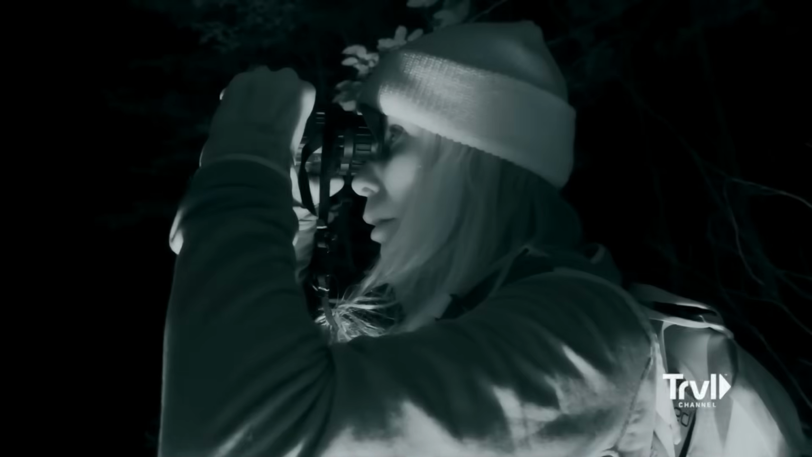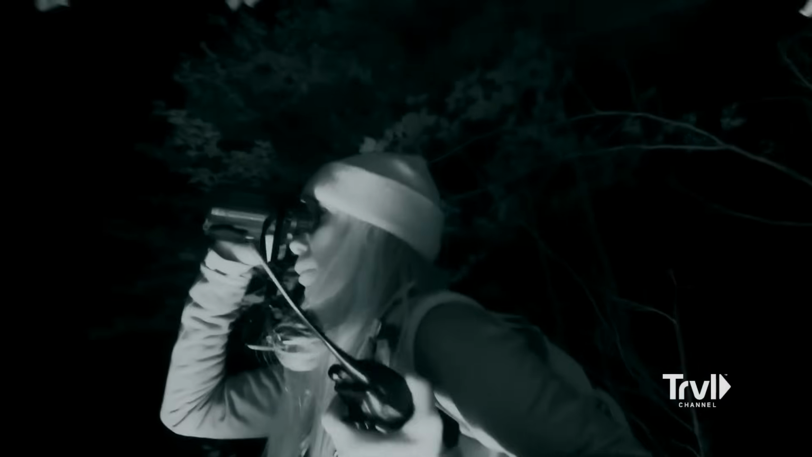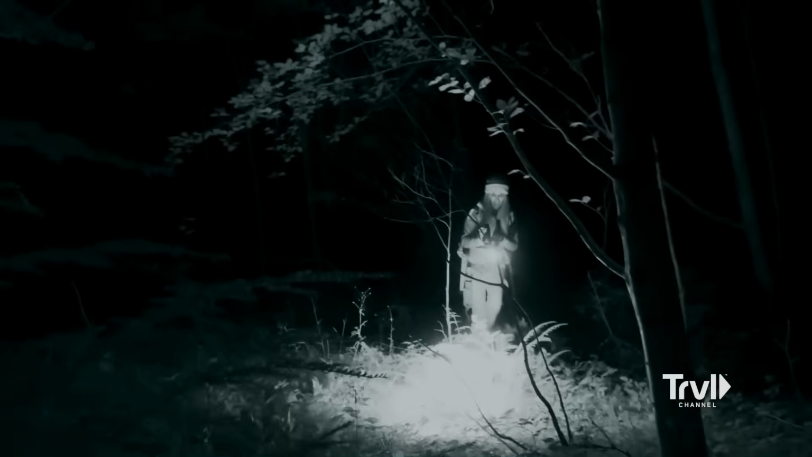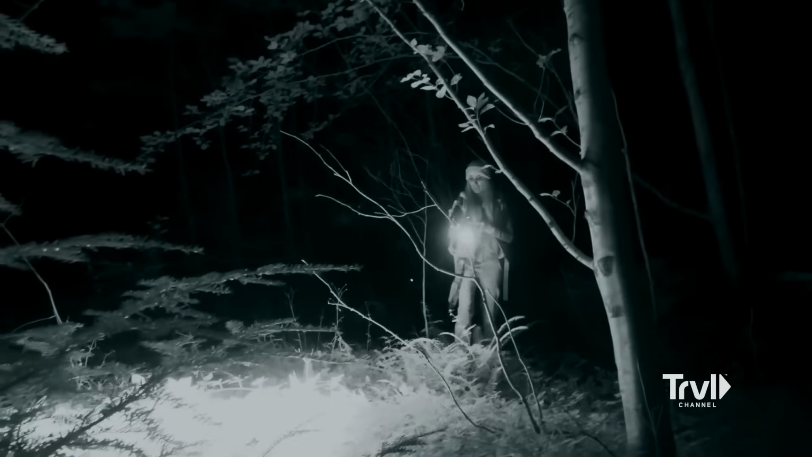And then, just as she crossed beneath a thicket of branches, a flicker. Something moved across the edge of the thermal feed, too fast to capture clearly, but enough to register as motion. Not a full shape, not a face, just a blur of heat in a world of cold. Mireya didn't hesitate. She moved toward it. Whatever it was, it didn't move like anything she'd encountered before. It darted between trees with unnatural grace. Mireya followed. Her feet hit the ground with urgency now, pushing through thorns and limbs, flashlight bouncing across trunks as she chased the ghost on her screen.